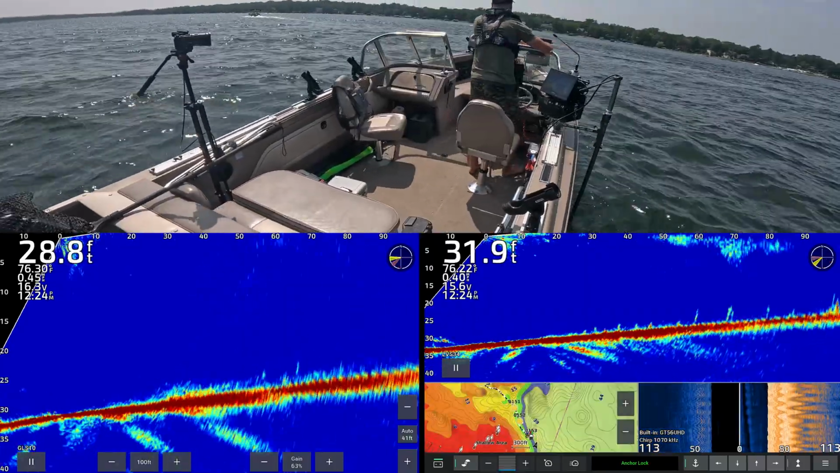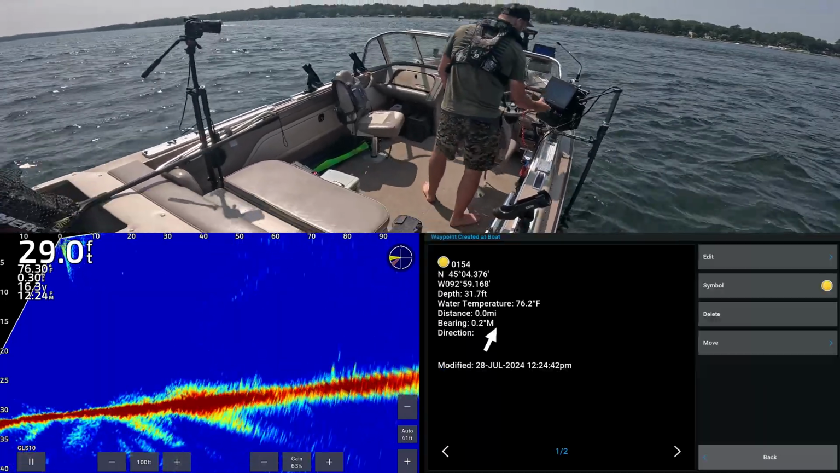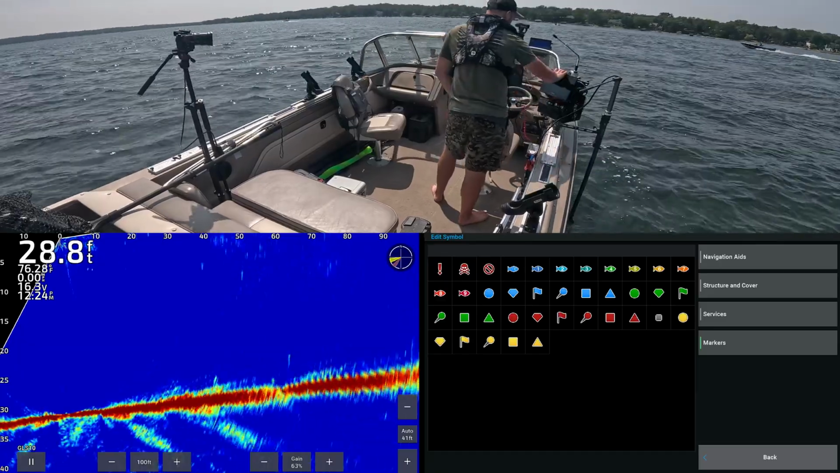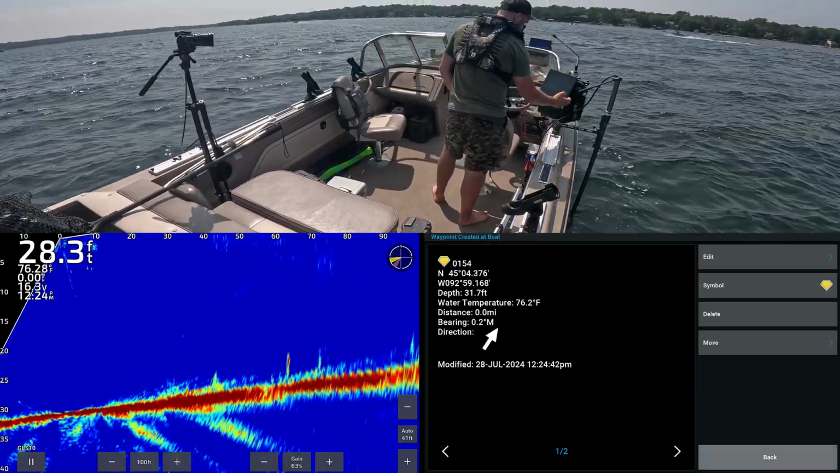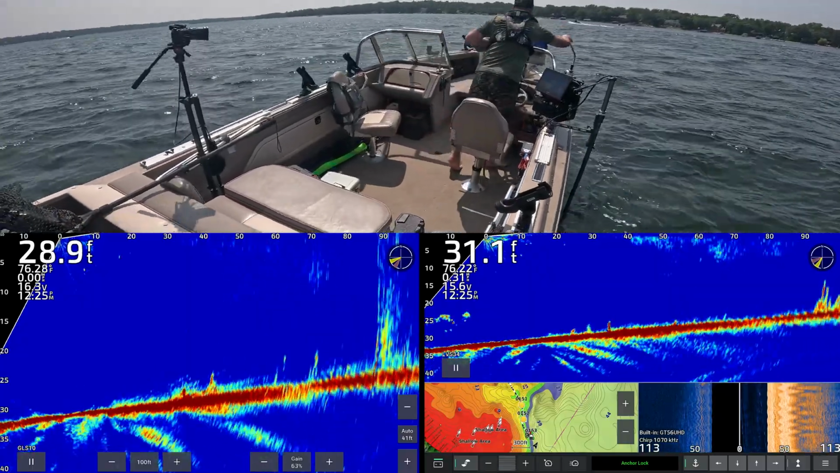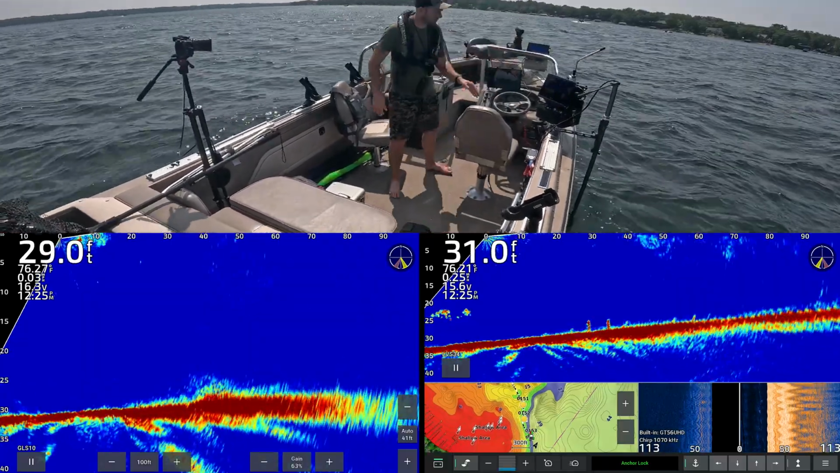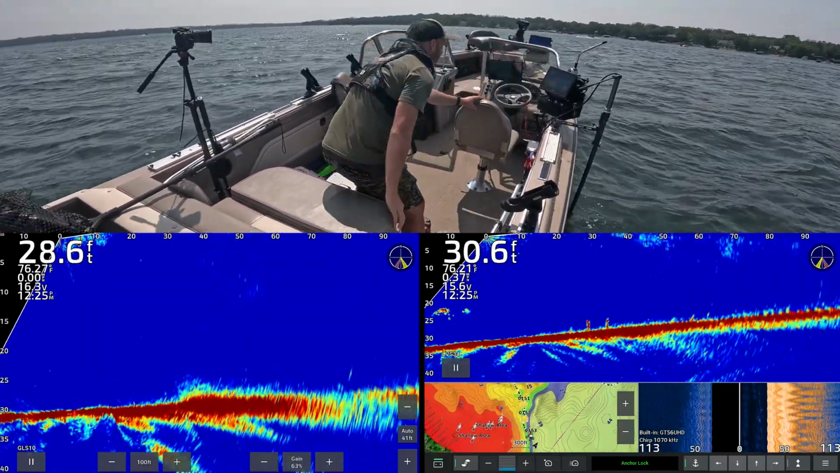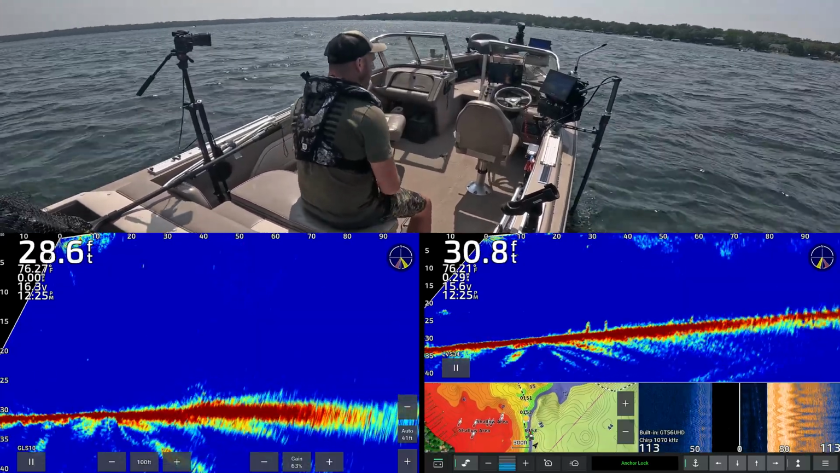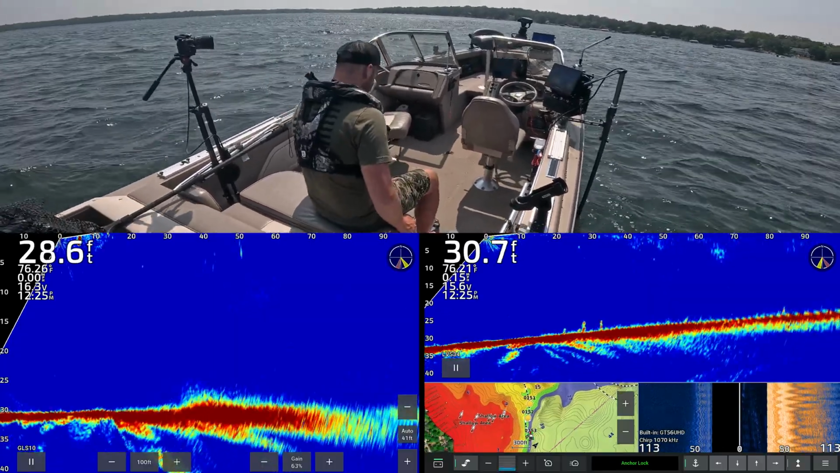This spot right here is fishy. We're gonna put a special mark on this guy. We're gonna throw a red guy here. We'll throw a diamond. This is the spot we're gonna come back to in a little bit here. Got another half hour of scouting, and then we're gonna come back, sneak over here. It's about 30 feet, which is about as deep as I wanna fish, but look at all of these fish, man. Wow. Heck yeah. All right, we'll keep going.